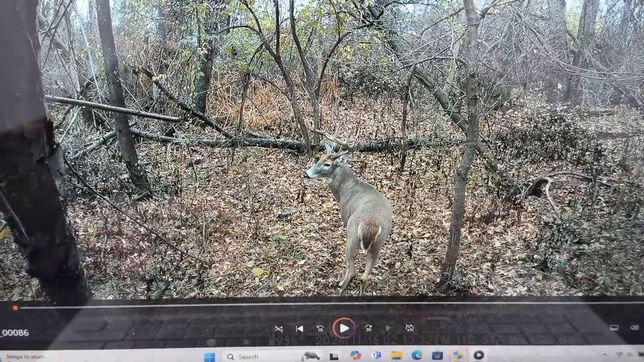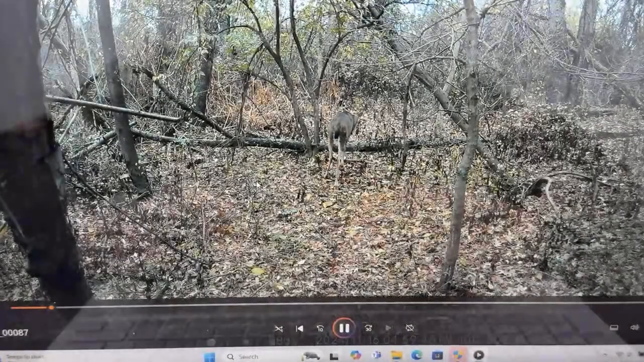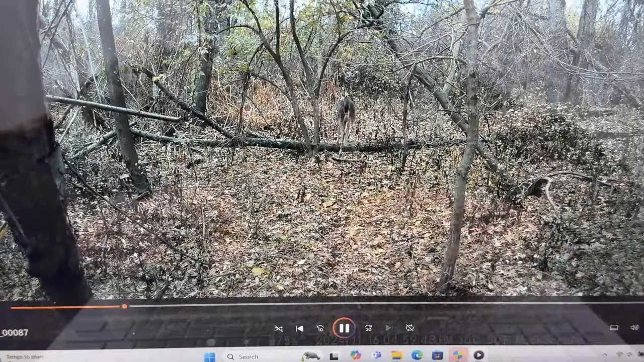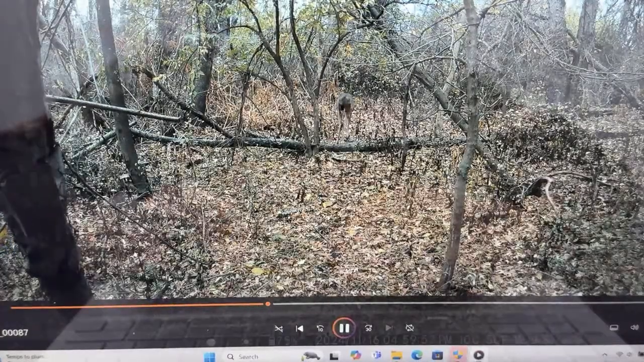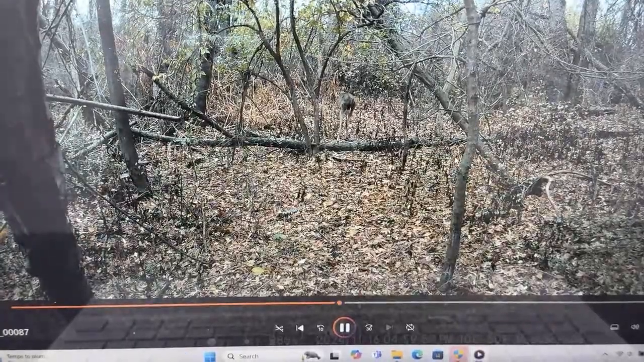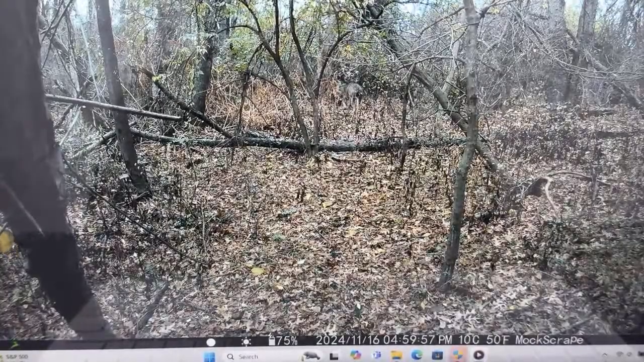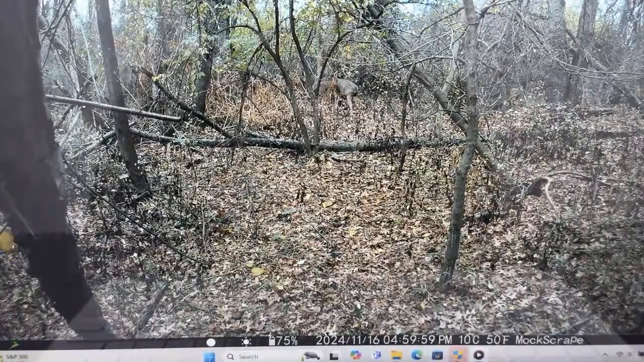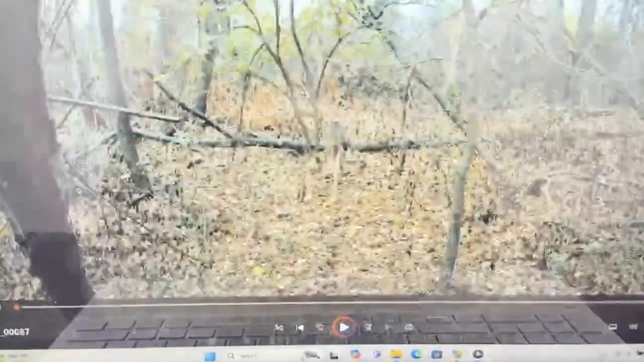But there is one bigger that chased that deer away. And I want to see that deer that chased that deer away. And I don't have him on camera, I don't think. So there's the little goofy one that I kicked out yesterday, walking up, and that is 4:50, 3:59 p.m. on the 16th. So that deer is just cruising, coming out of bedding, going back into bedding, weaving in and out of stuff. So that's where he's walking right now, back into the bedding area.